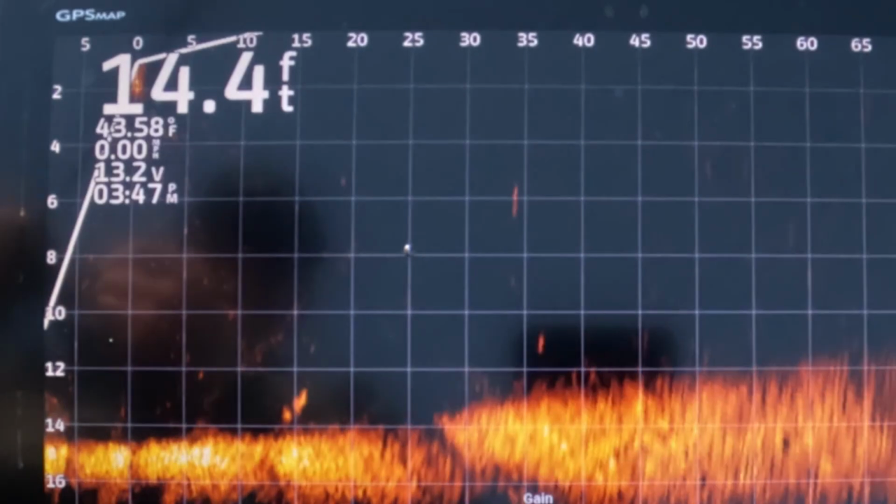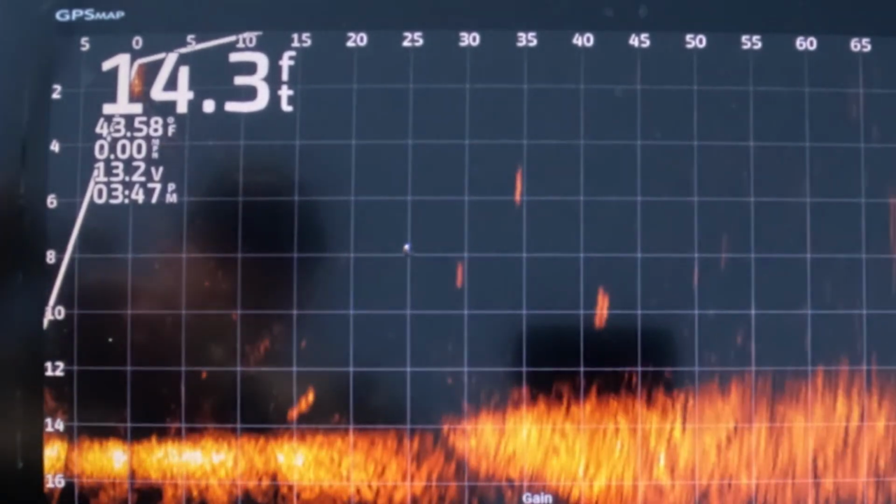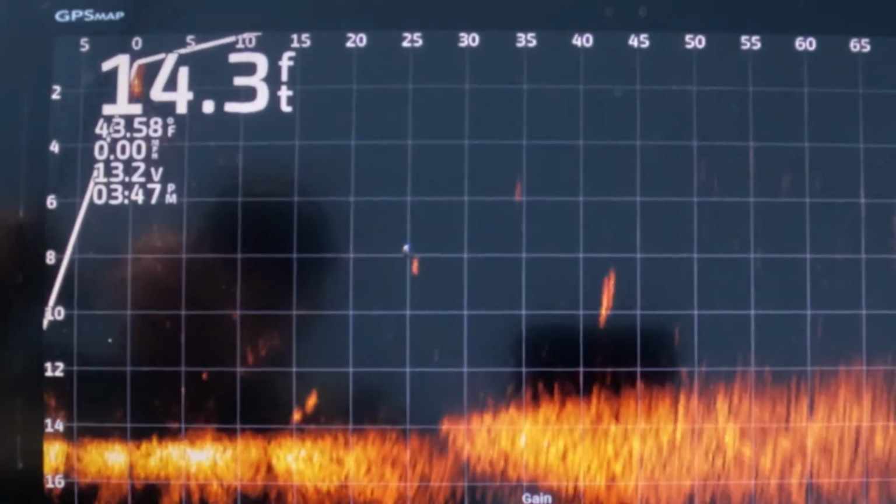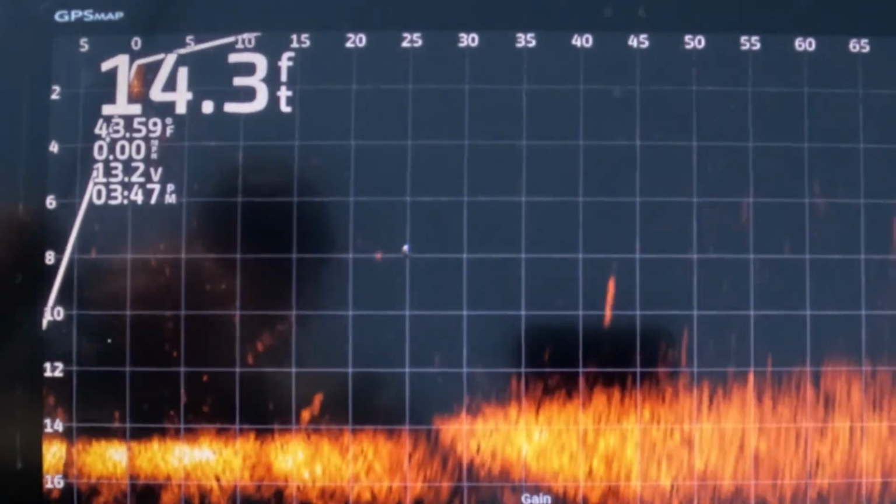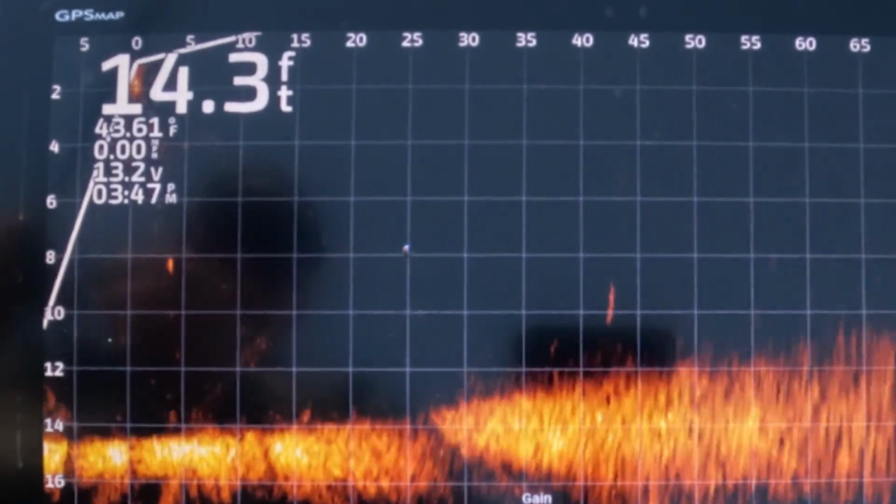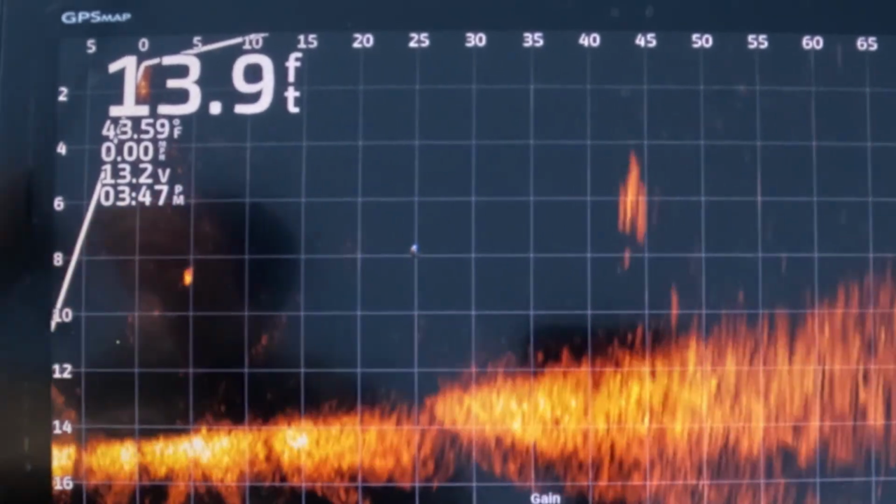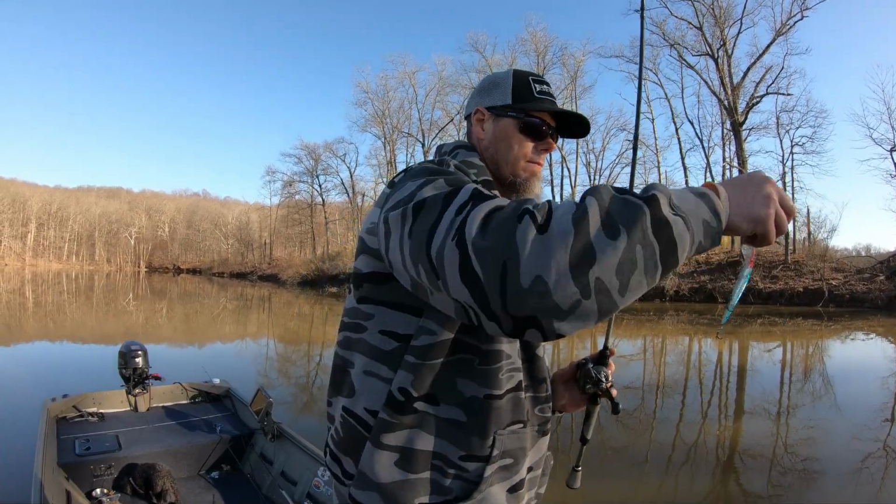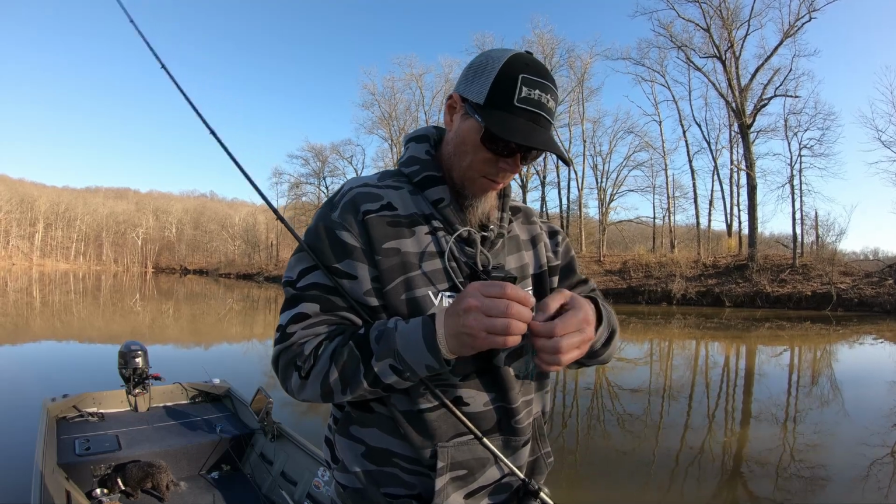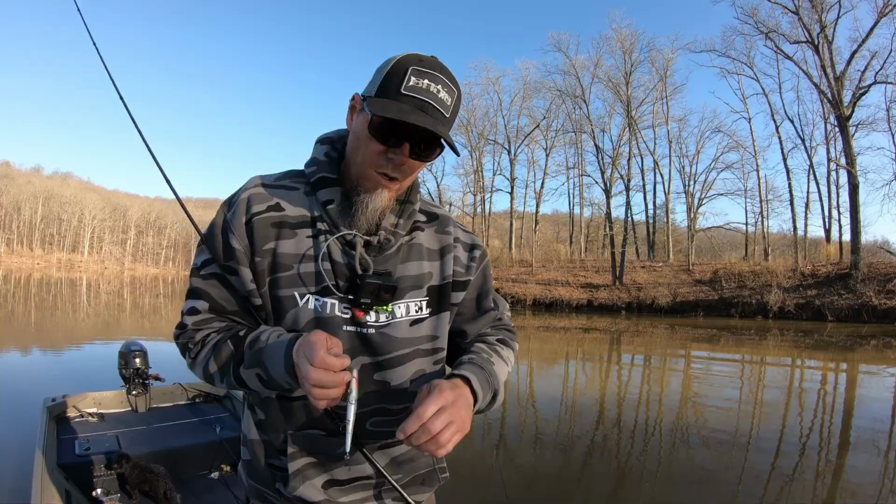If you were to tie directly to a split ring, it's not going to fall. But even though it's sinking, you can kind of tell that it's wanting to stay down there around 8. I'm saying this Rogue gets down there about 8. So let's try it on the mono, see what we come up with. All right, Smithwick Rogue on mono.